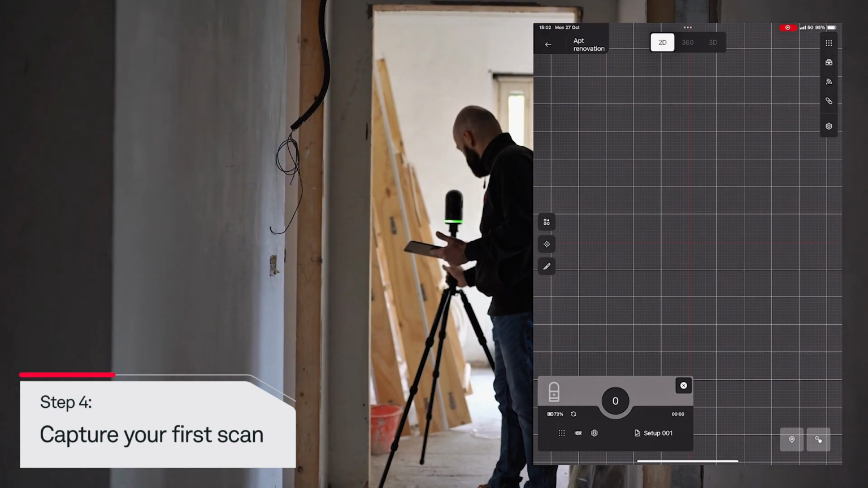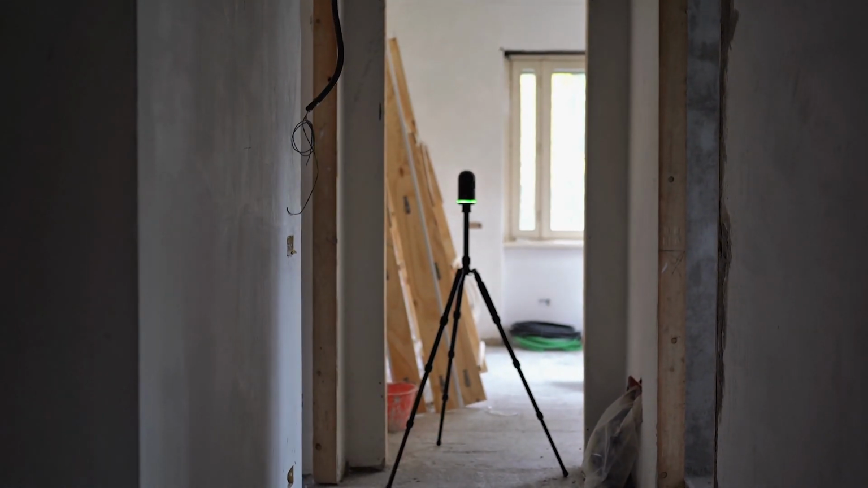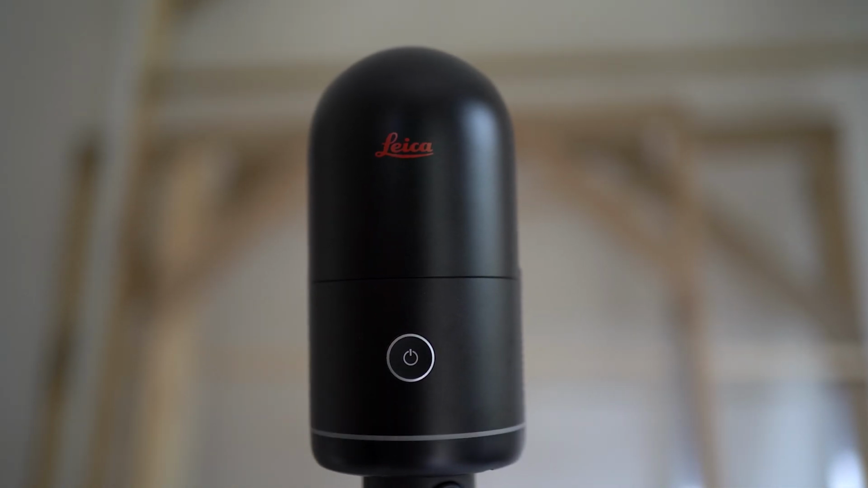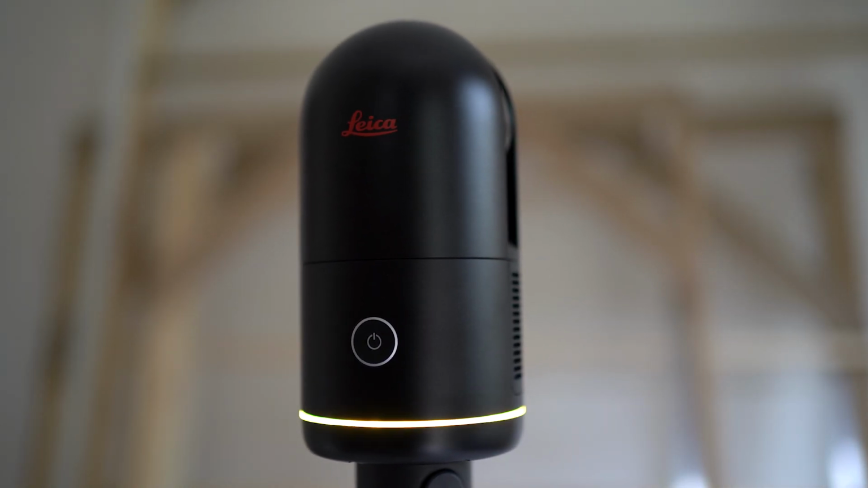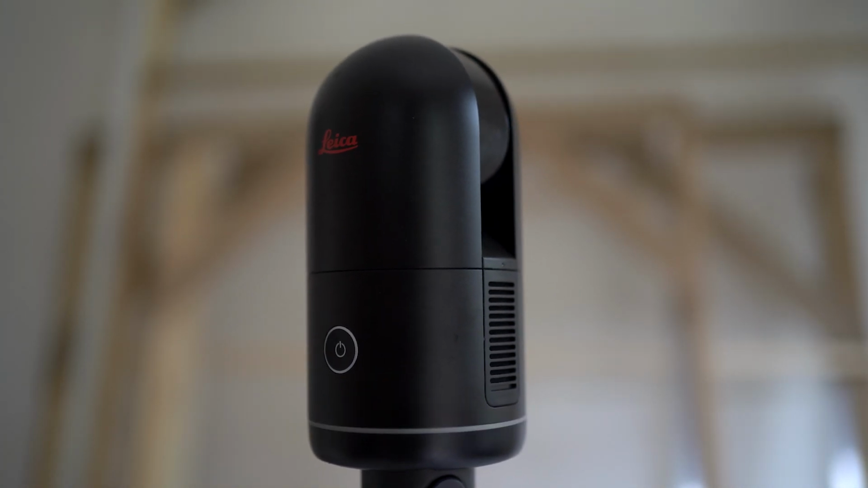You can decide to move to another room if you don't want to appear in the scan. The BLK360 LED ring will turn to a yellow pulsing colour. This means the instrument is now scanning. Once the scan is complete, the LED ring turns green.